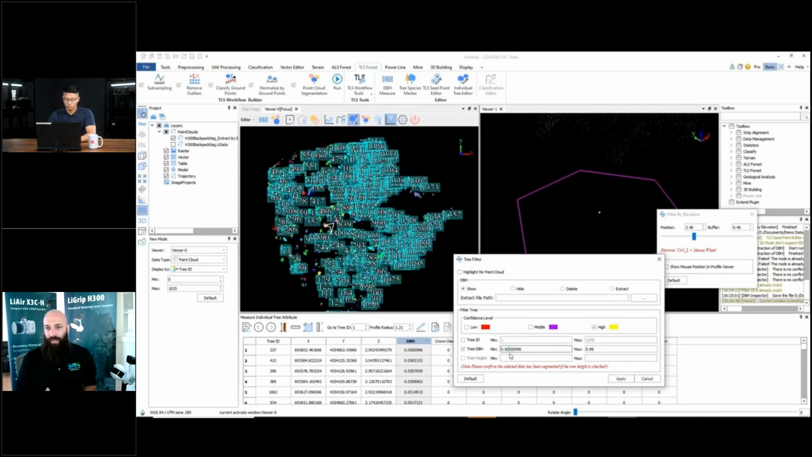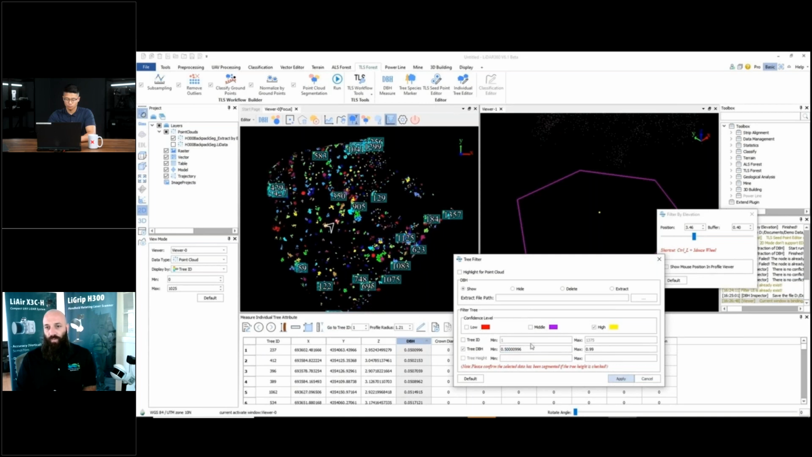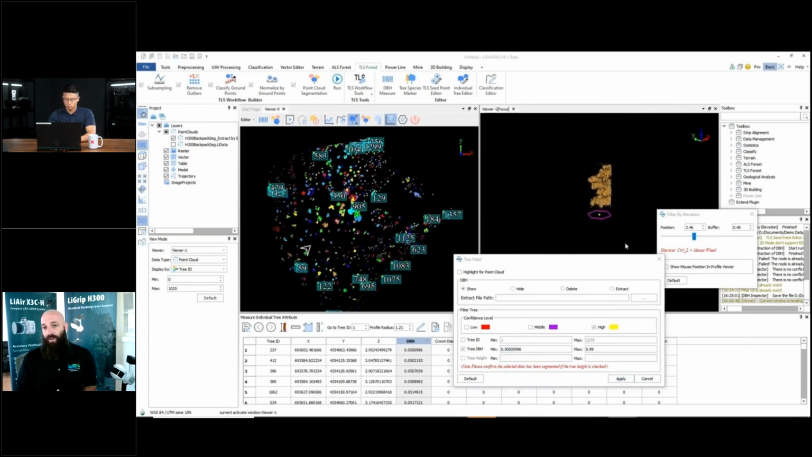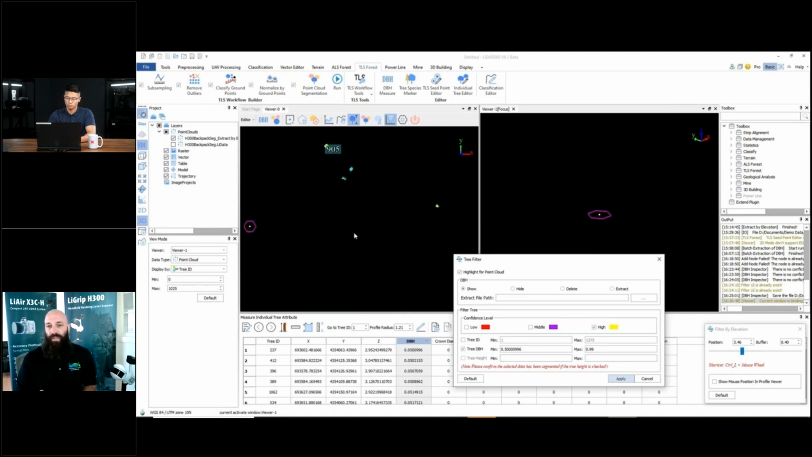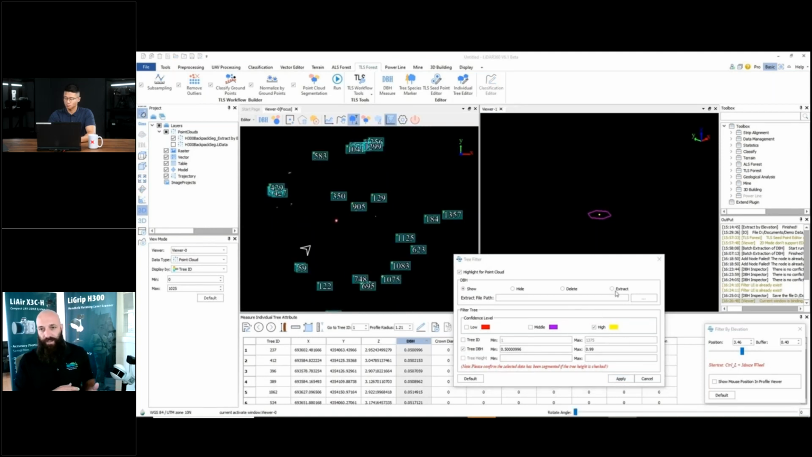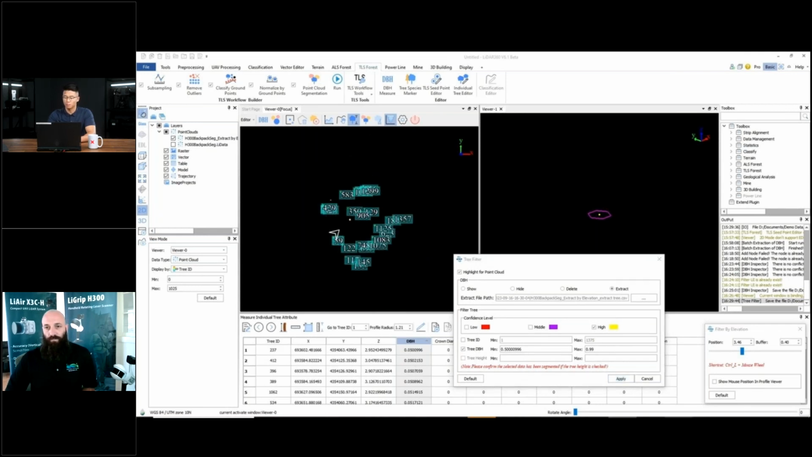If it's low or medium, we can actually select those and automatically run the DBH again to try to get a better calculation total off of that batch DBH process. And you can continuously do that just to make the data better, which in turn is still less time than the manual DBH measurements.